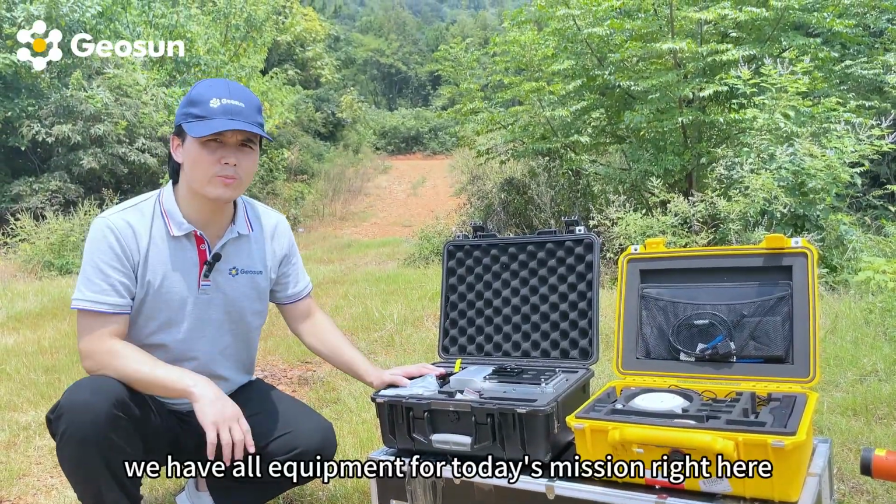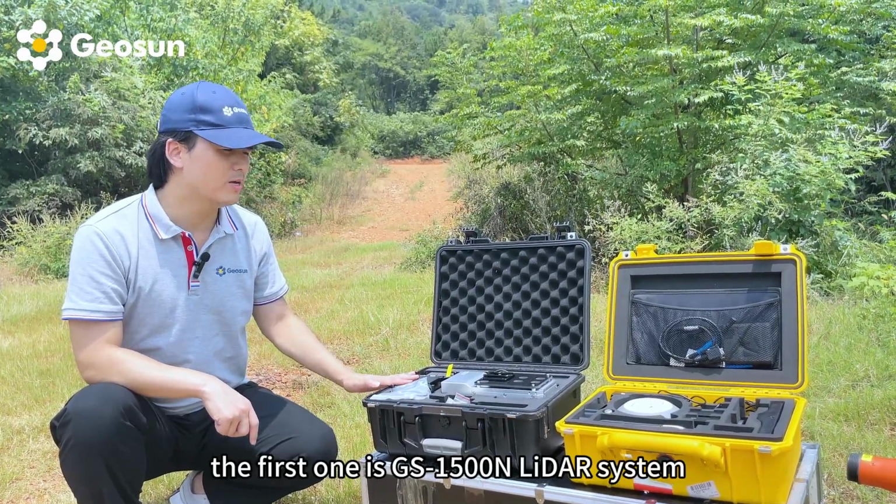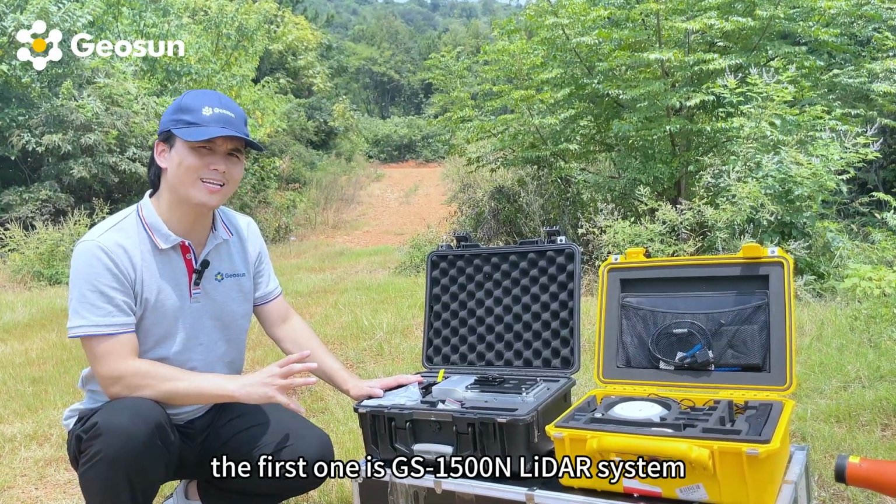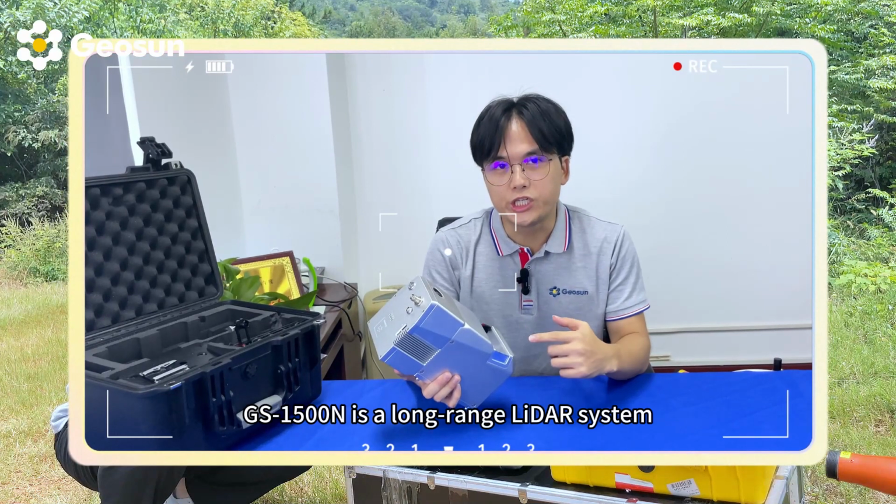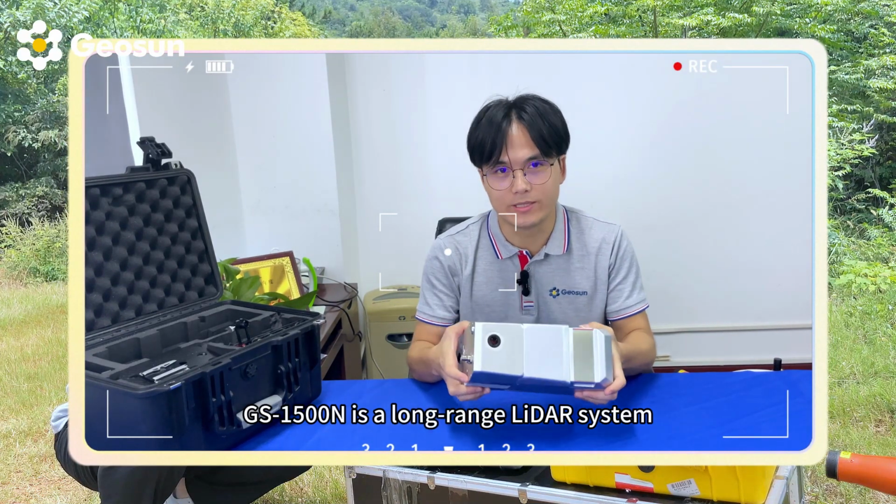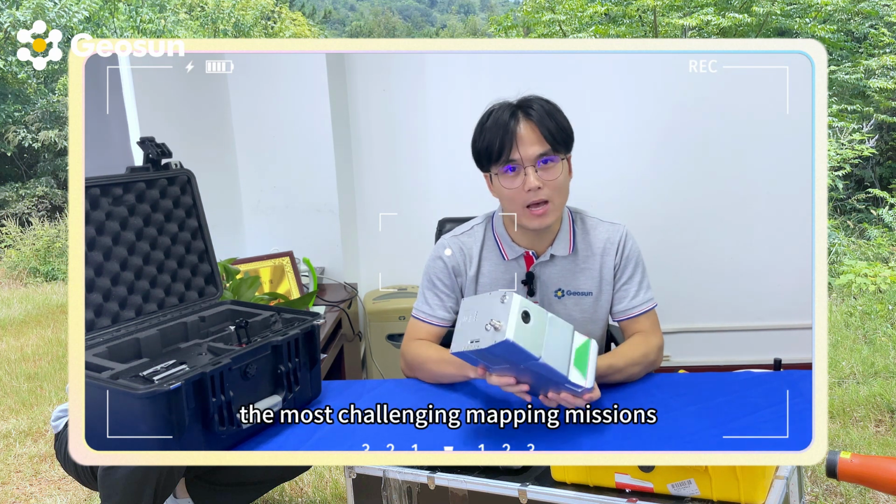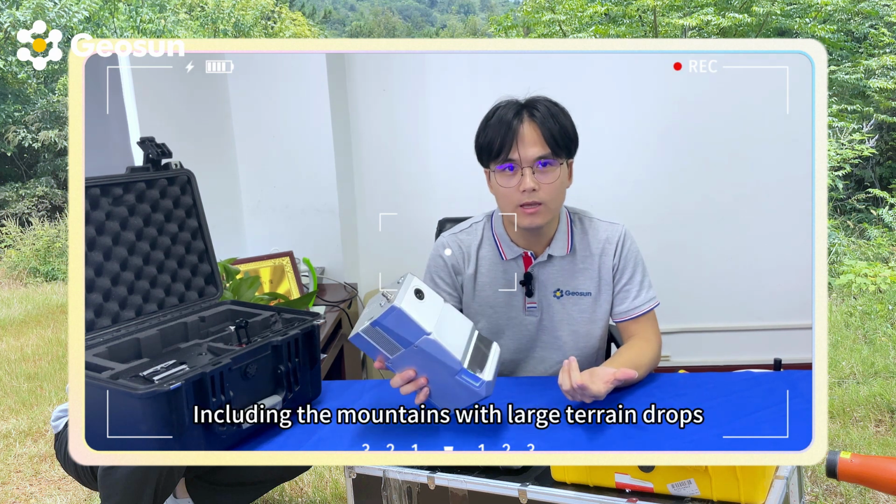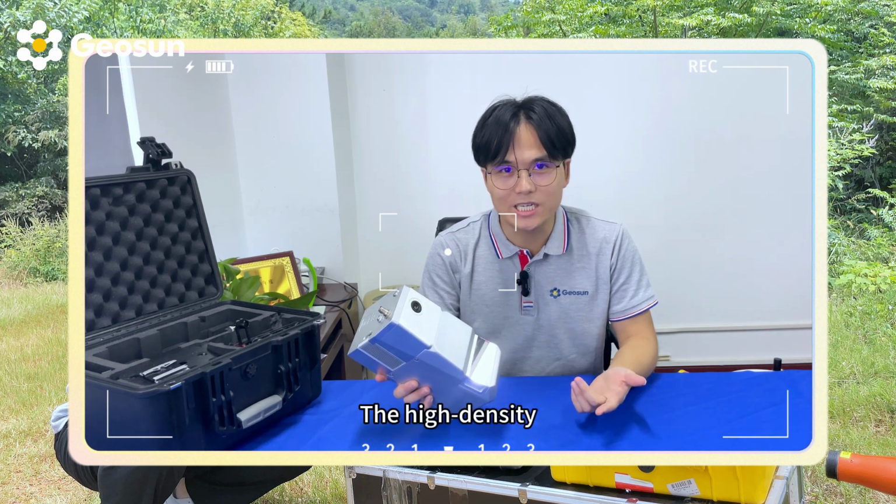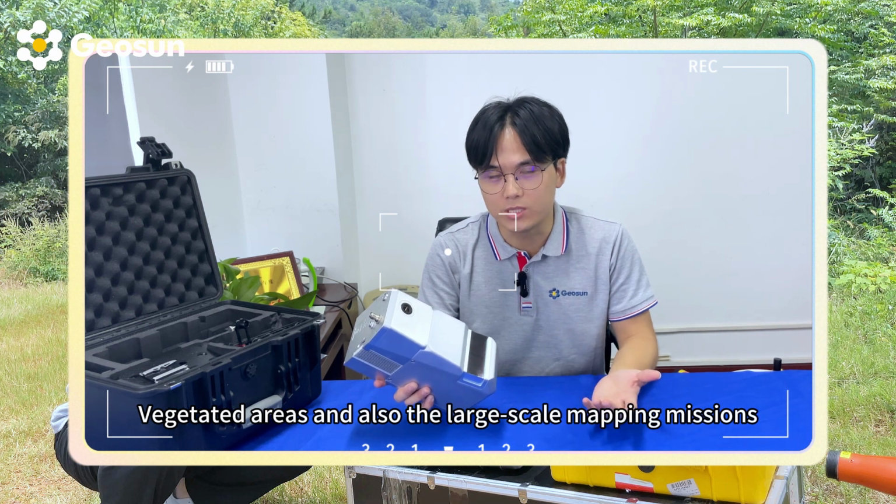Alright, we have all equipment for today's mission right here. The first one is the GS-1500N LiDAR system. GS-1500N is a long-range LiDAR system that is designed to tackle the most challenging mapping missions, including the mountains with large terrain drops, the high-density vegetated areas, and also the large-scale mapping missions.